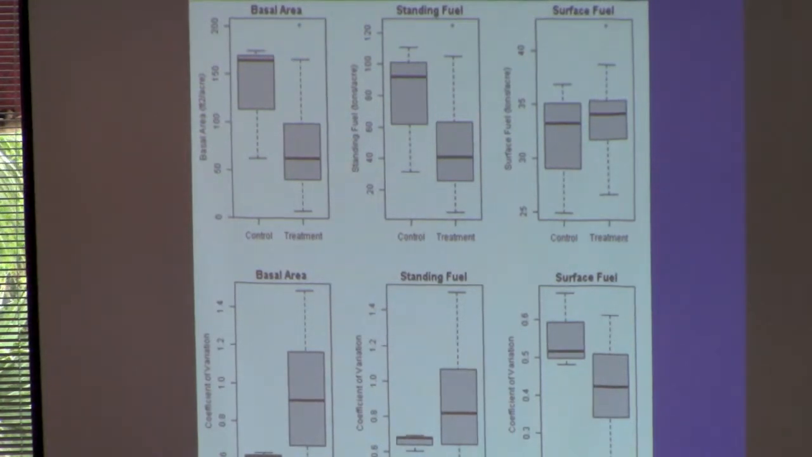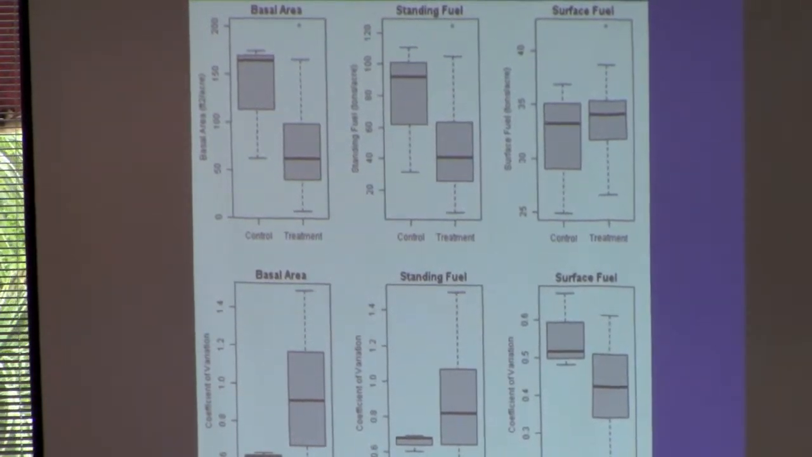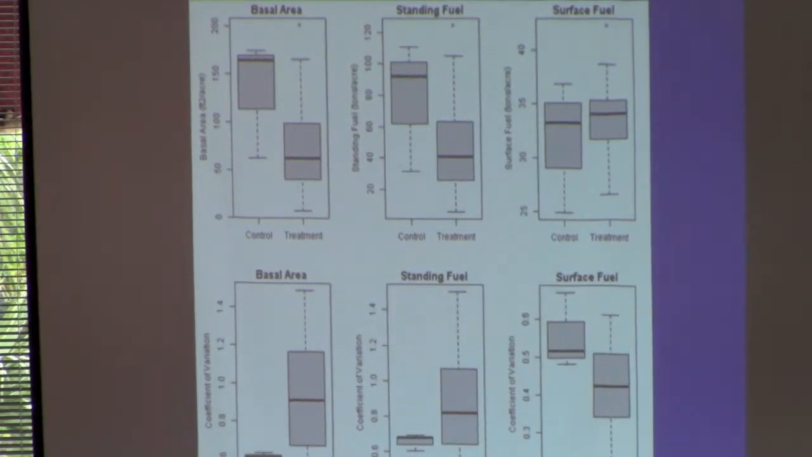Maybe there is a difference, but actually, being on the ground, there isn't much difference. And it seems like it's basically management effects out there that are determining what kind of surface fuels there are, depending on the treatment they implemented in those units. And then we're also asking questions about heterogeneity. So we're looking not just at the means in these top three graphs, but the variability. This is the coefficient of variation on these bottom three graphs.